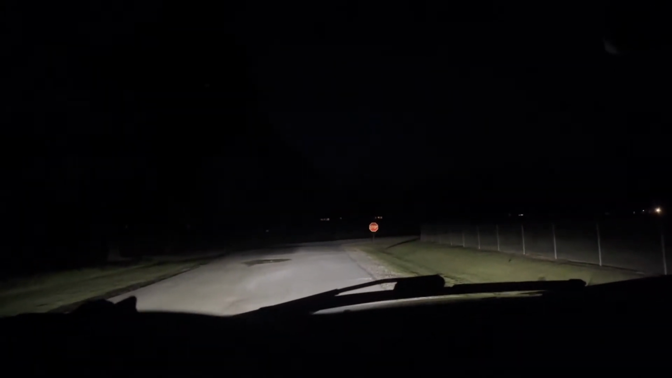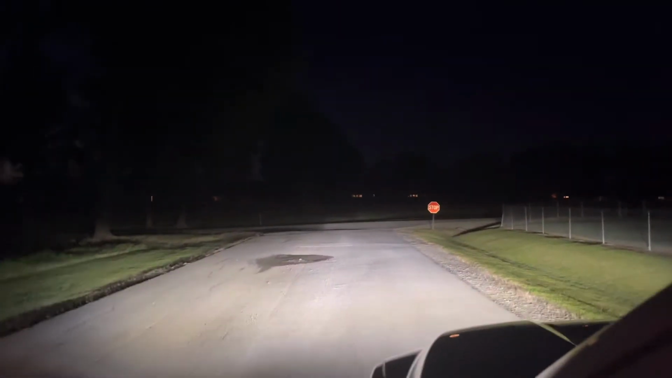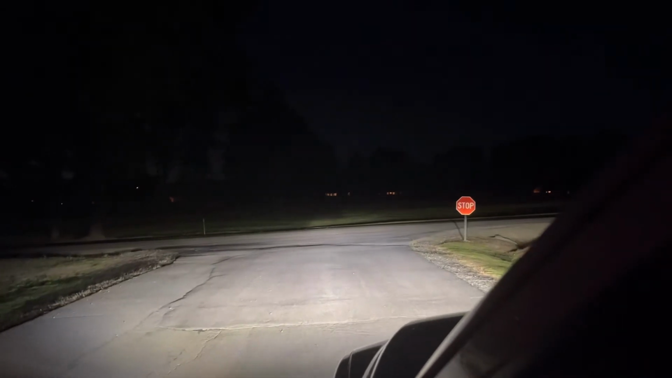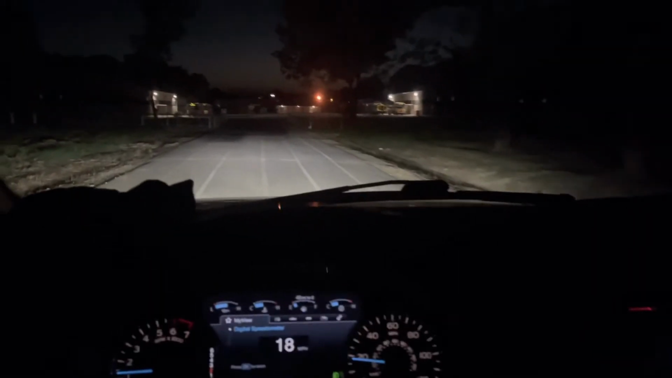One thing I noticed when I was driving over here is I need to angle them up a little bit. On camera it looks fine, but when I was driving down the road, I noticed that it needs to be angled up just a hair. On the other side, the roads are dry, so you can see a little bit better with the fog lamps too.